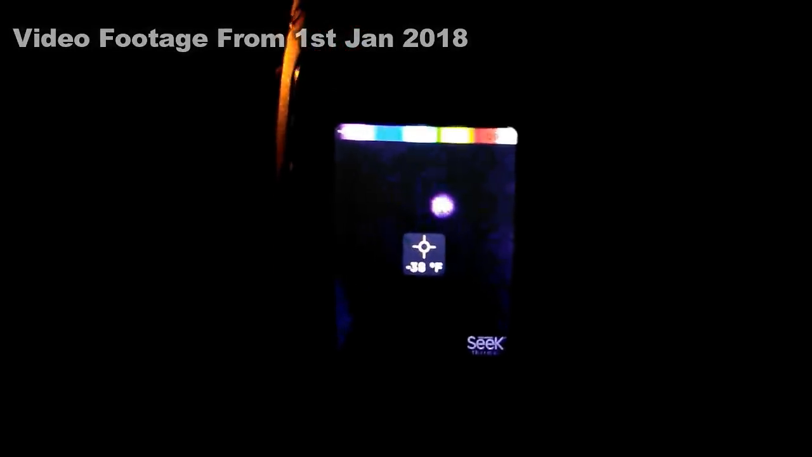I would expect to see a thermal imprint on the camera, and that's exactly what we get, but we get to see that spinning. And I've analysed that footage and I've come up with some amazing bits and pieces which I will show you, and that makes no sense. So like I say, it's 6 days later. Today's date is the 7th of January 2018. I would expect to see similar sort of results as what we got last time.